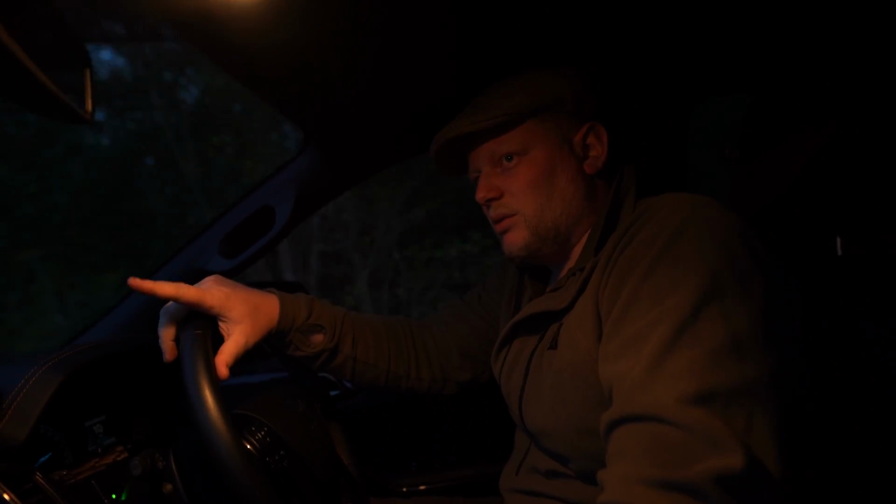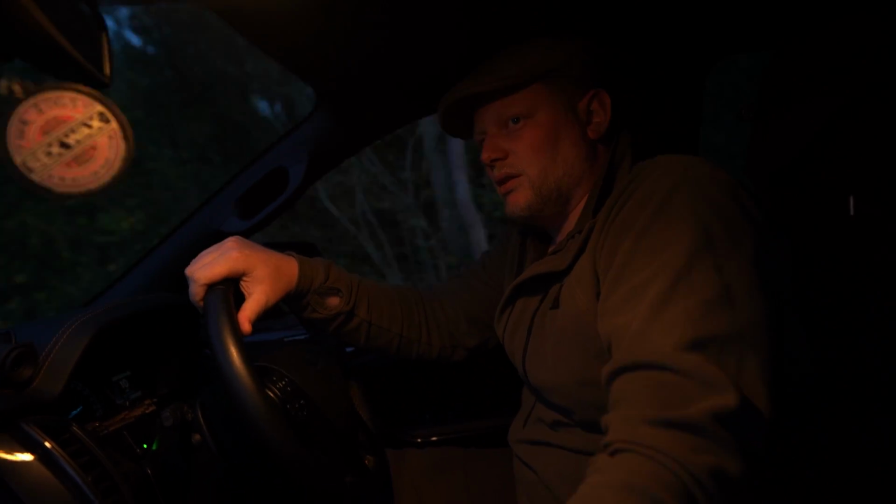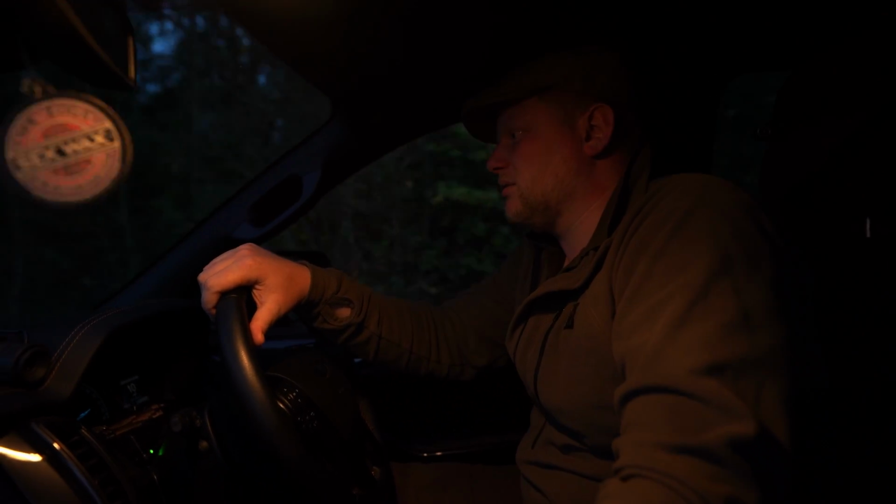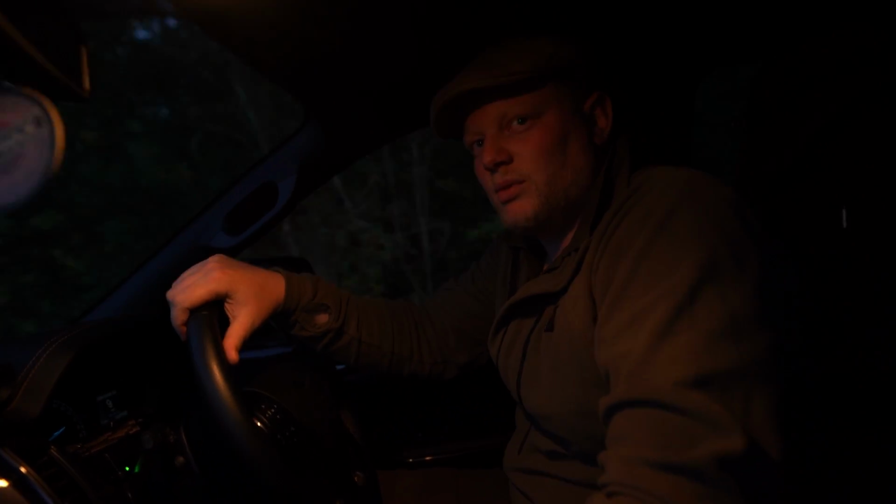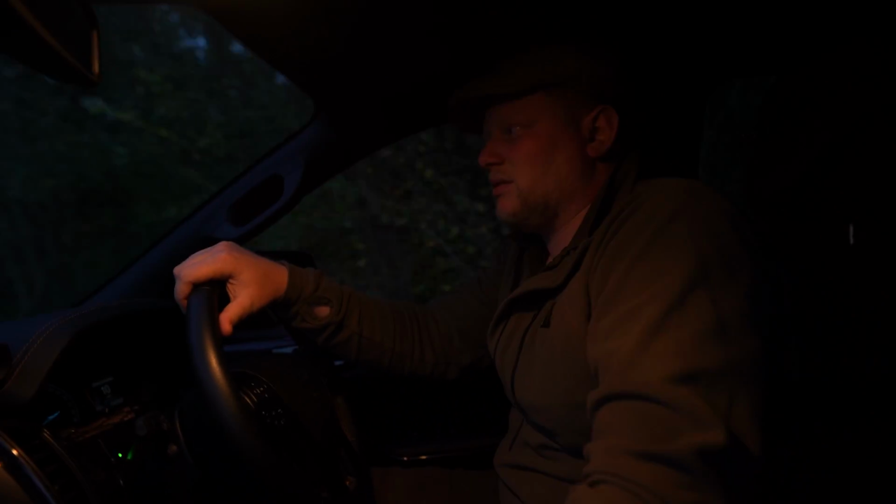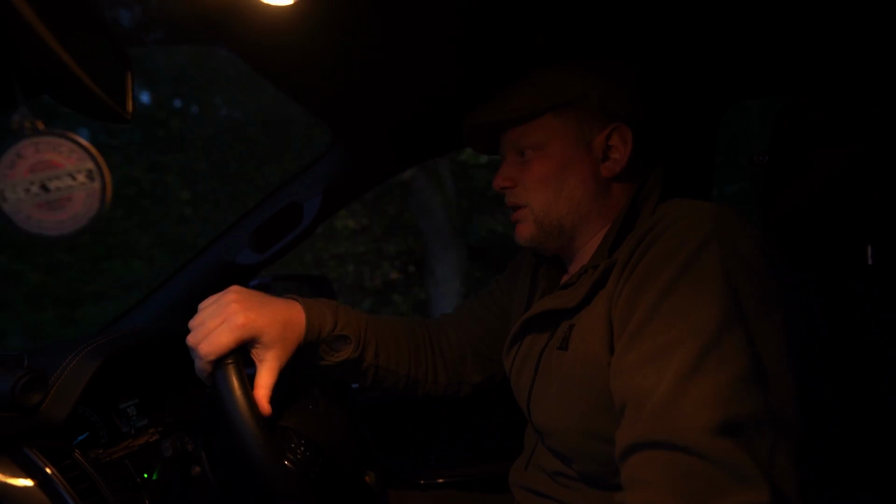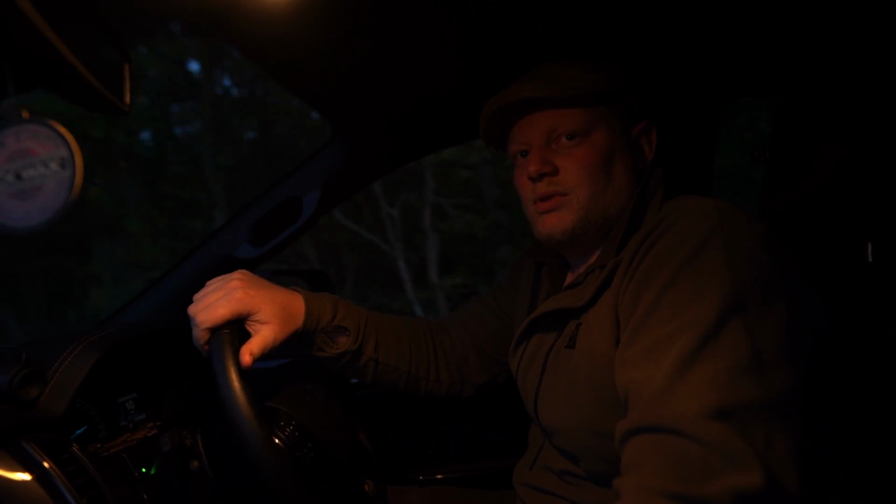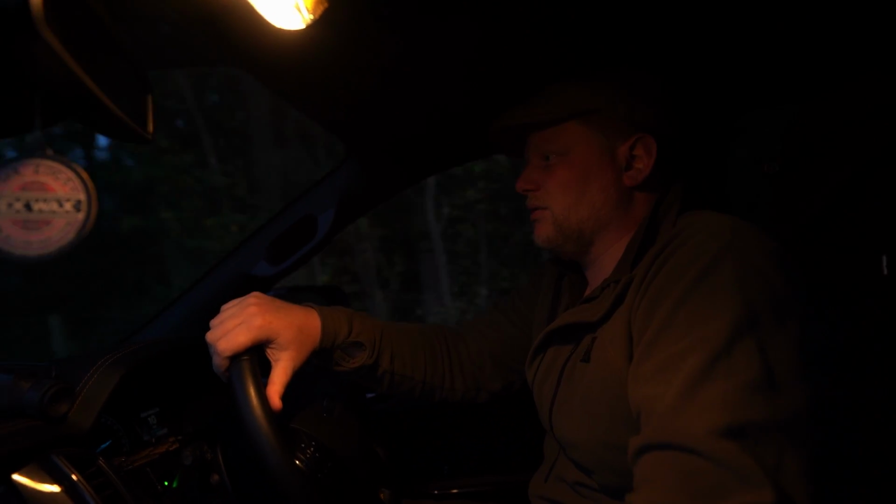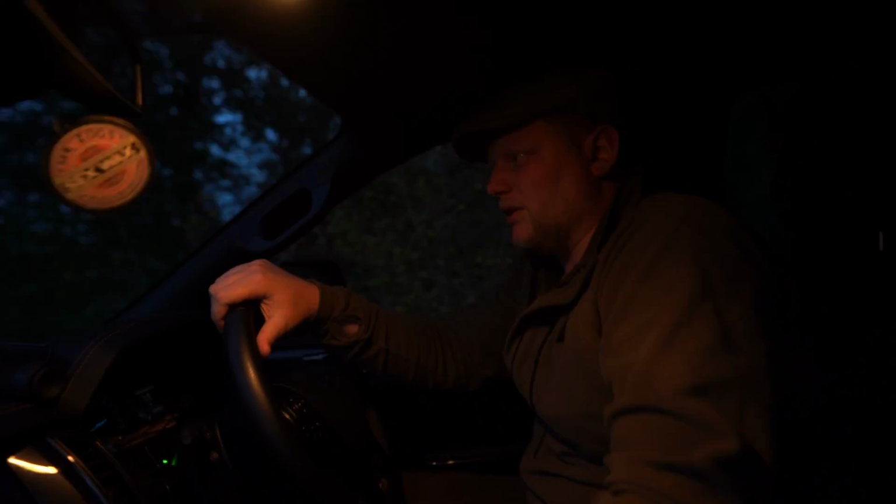Where we're heading to is near the pen, so if anything's lurking around the pen we'll have a quick scan in there with the thermal, and then as it gets darker we might put the caller out, see what we can call in, but generally we'll just have a drive around and see what's about in the fields.